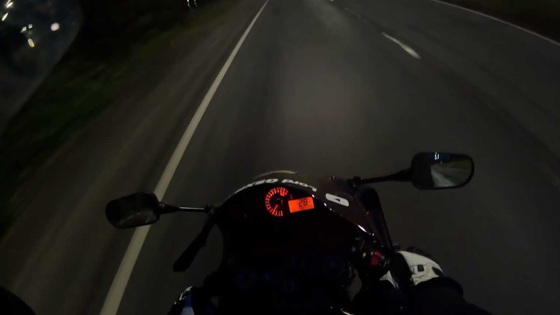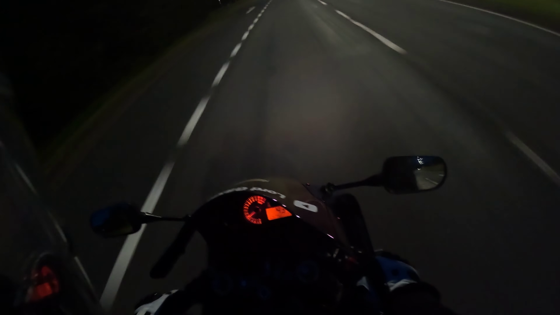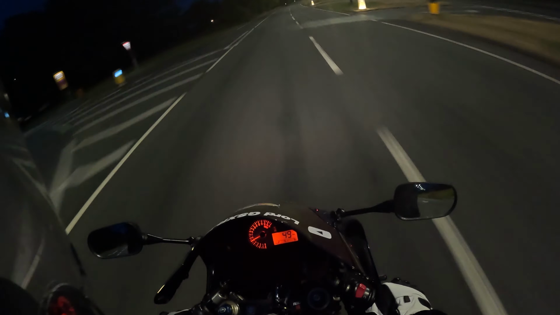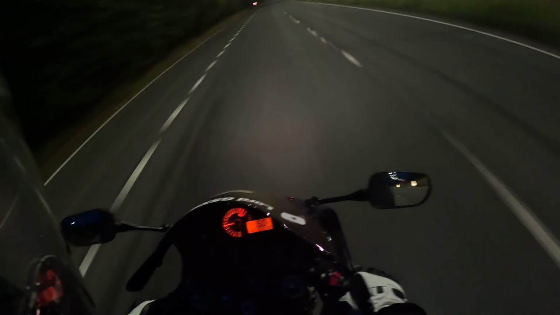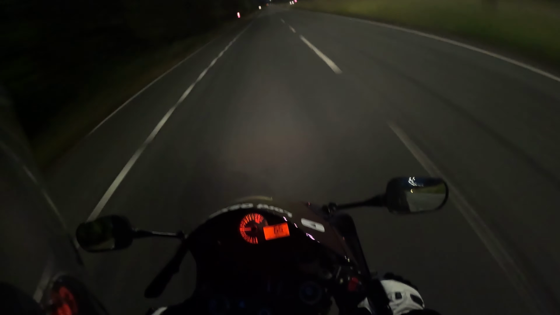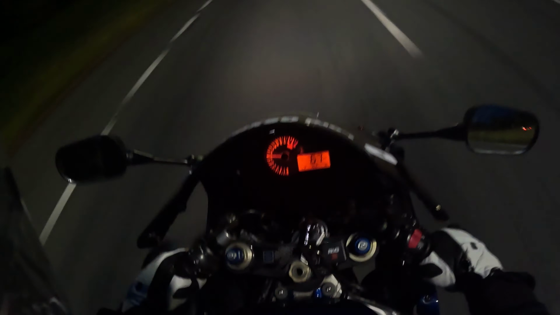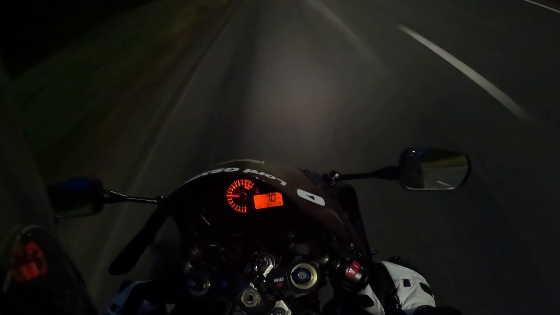Yeah, I just love how savage this fucking pulls, this bike. It's a beast, it's an animal. It's like a, I don't know, it's just nuts. Look how quickly it accelerates, yeah, look, from like 60, 70. So we'll do it from 70.